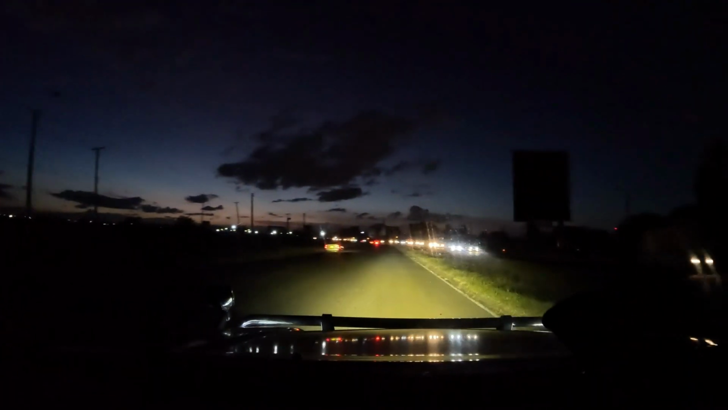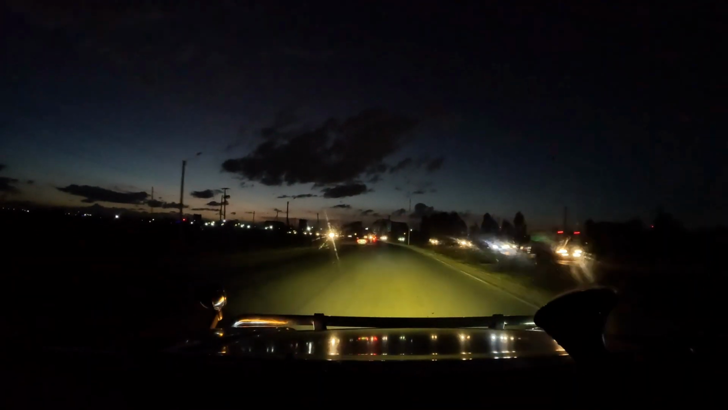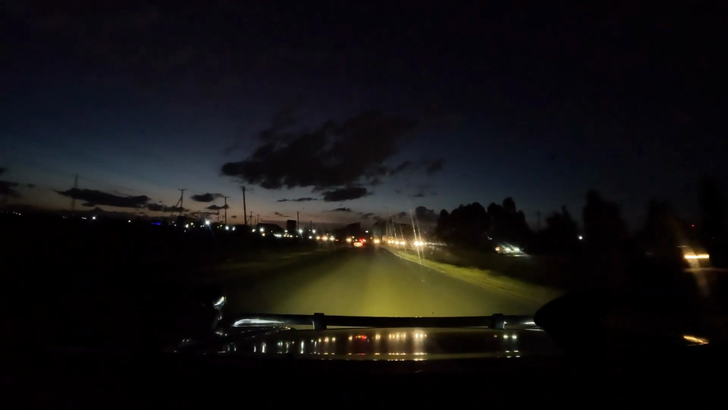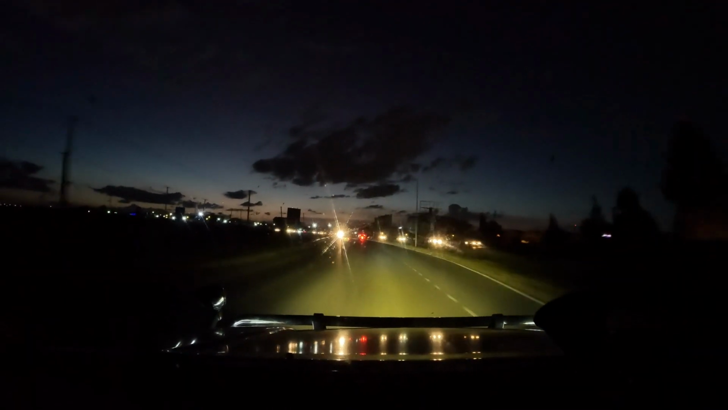So guys, now we're exiting and we are right next to the airport. The lights you've seen to the right, that is the Jomo Kenyatta International Airport, our main airport in Kenya. And now we're gonna join Mombasa Road and then take the expressway and have a view of it at night.